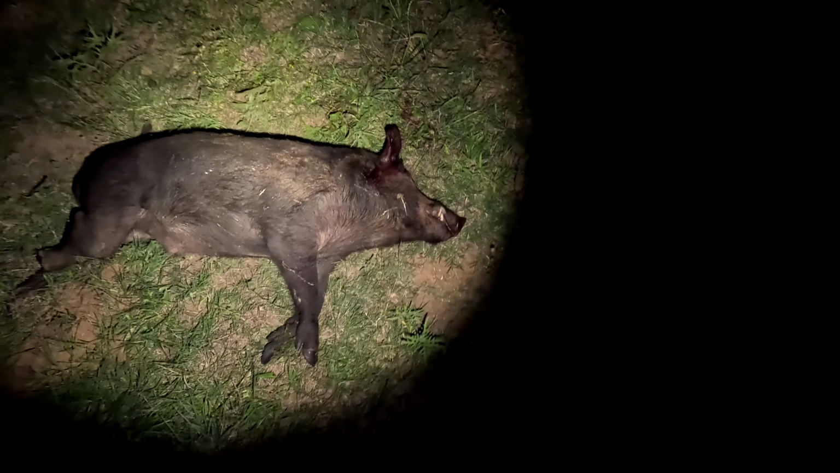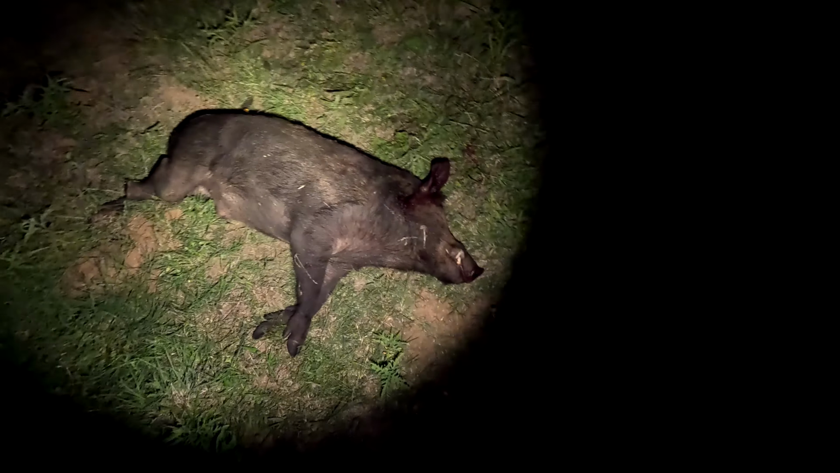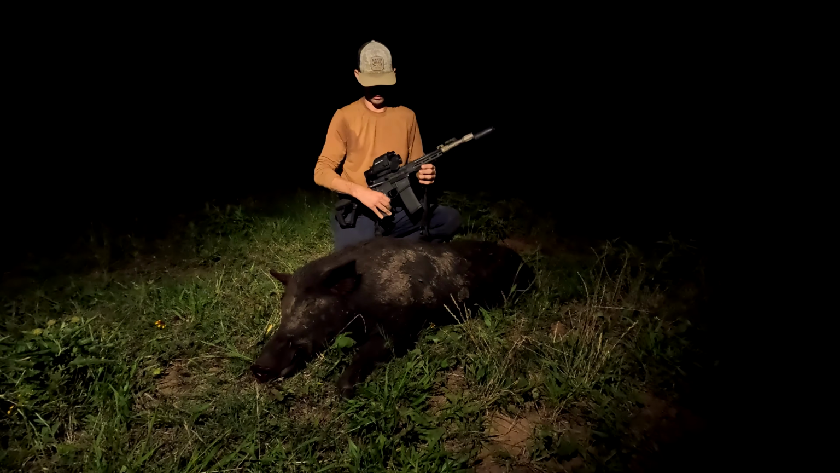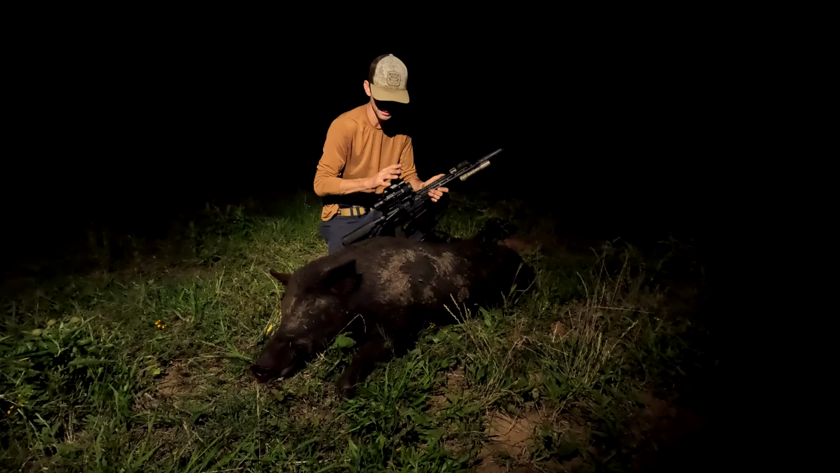It's a pretty big boar, y'all. Not bad. Let's get the wide angle shot. Let me get the phone out and bring it in. We'll get out of here. Oh boy, there he is, and there's the rifle I did it with right there. More on this in a little bit.